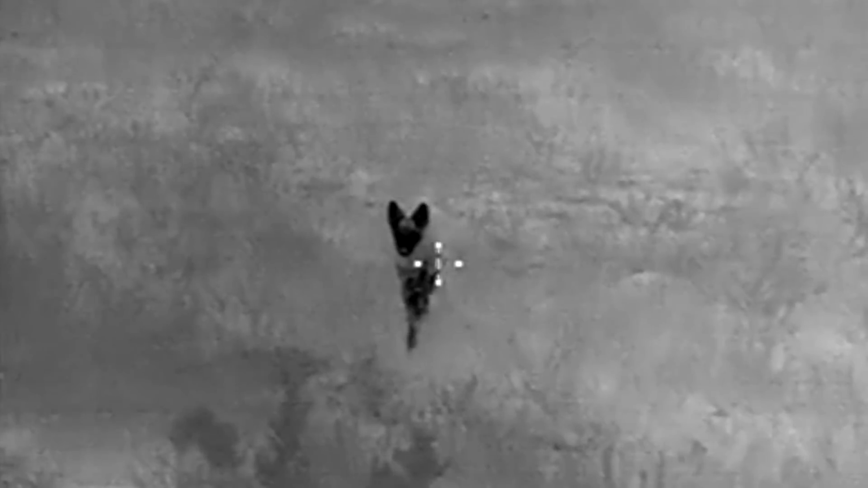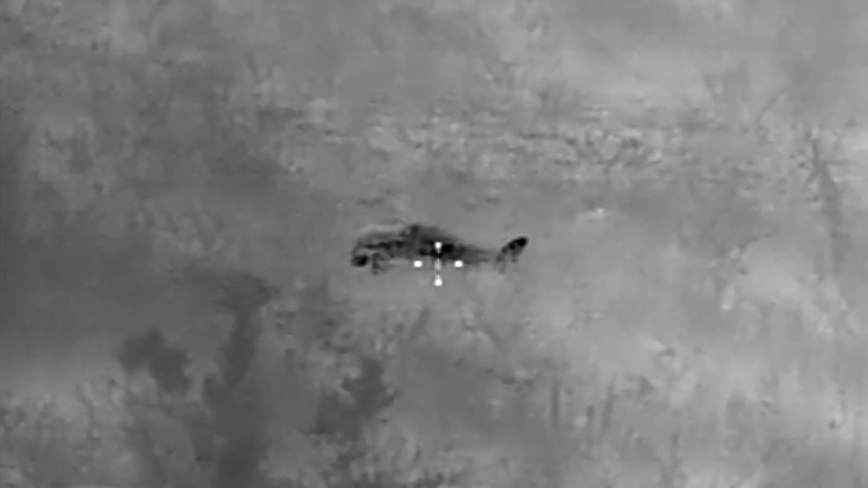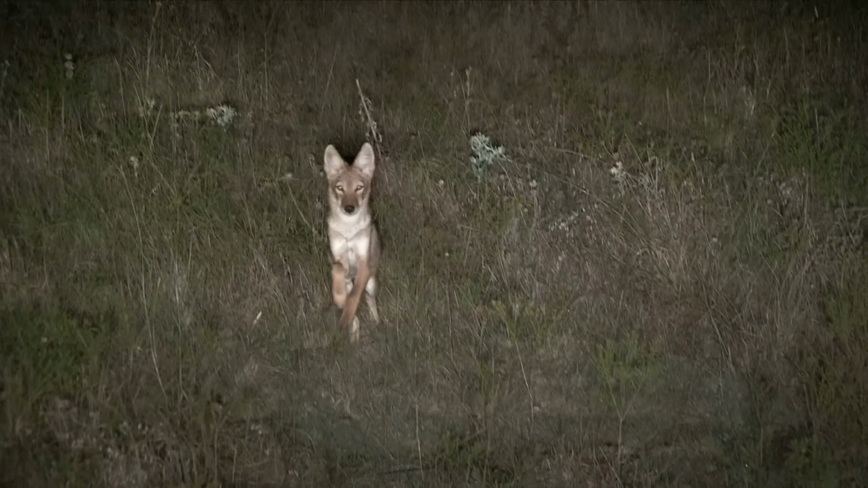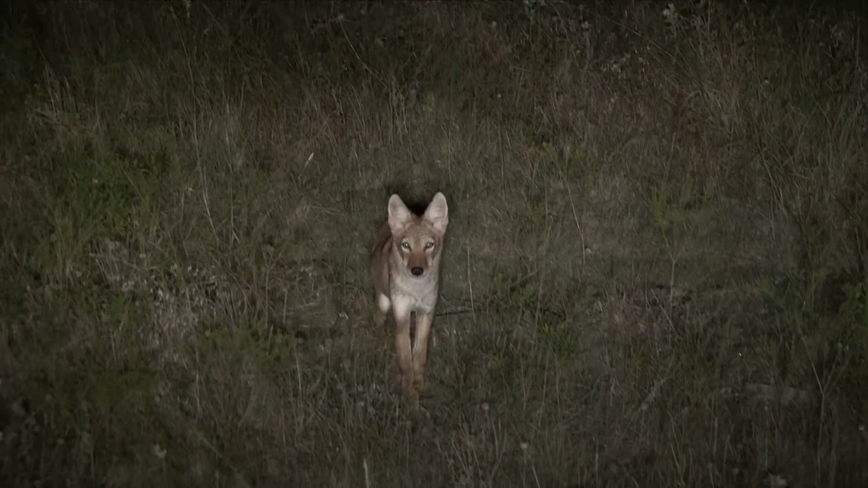The next piece to this puzzle has fallen into place, and it will undoubtedly change the way we approach hunting in the dark from here on out. For the night crew, thermal proved to be a huge asset for detection as well as for tracking. But for Tyler, it showed him just how close the right animal would come to a light when run properly.